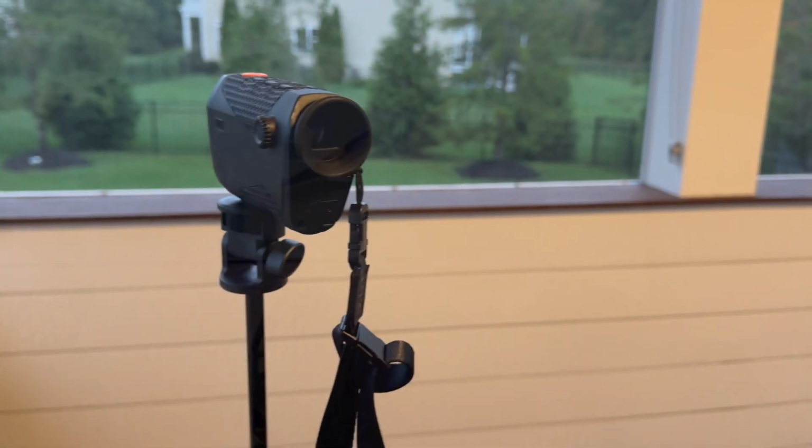The digital zoom works really well, although I really wish they would do it a little bit more granularly so you can zoom in just the amount that you need instead of having these hard stops on the zoom. I think that would be very, very helpful.